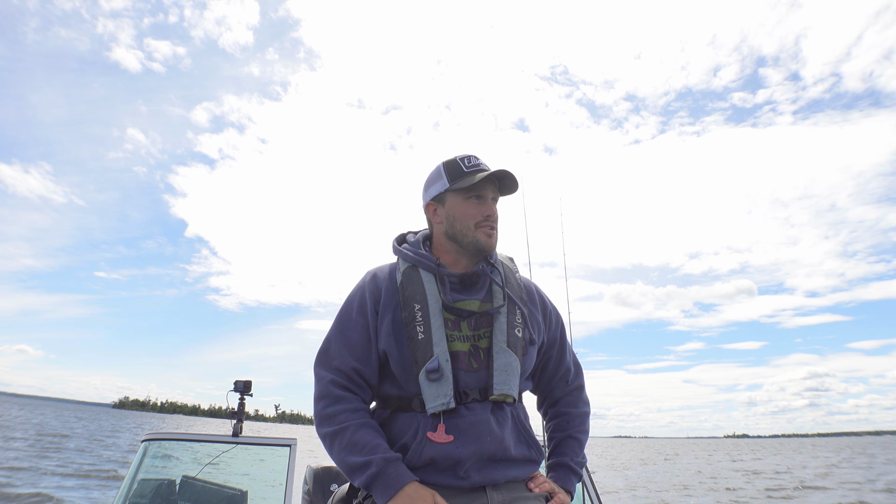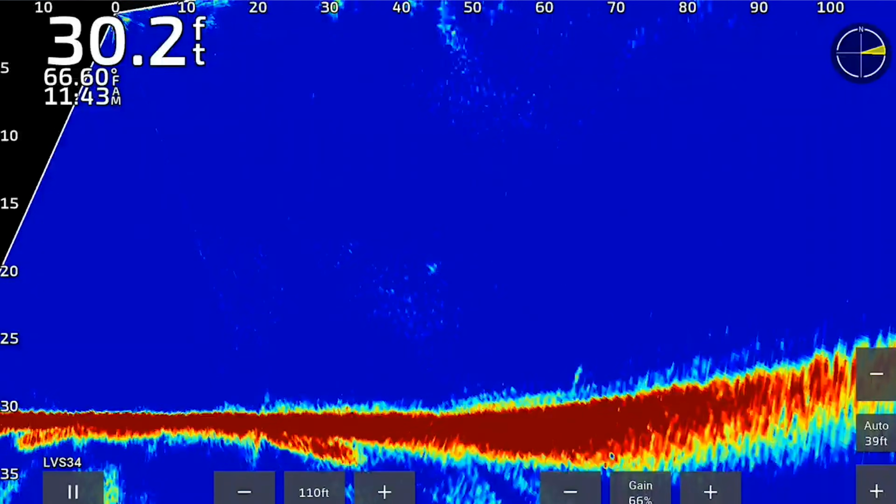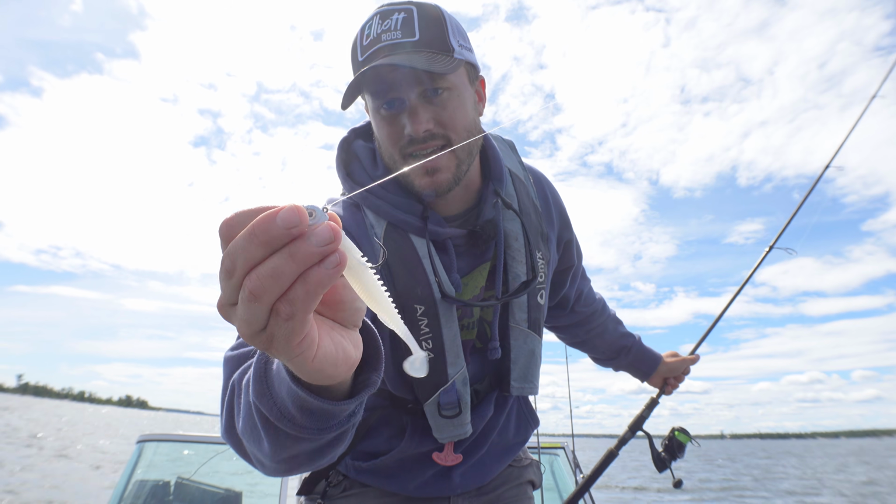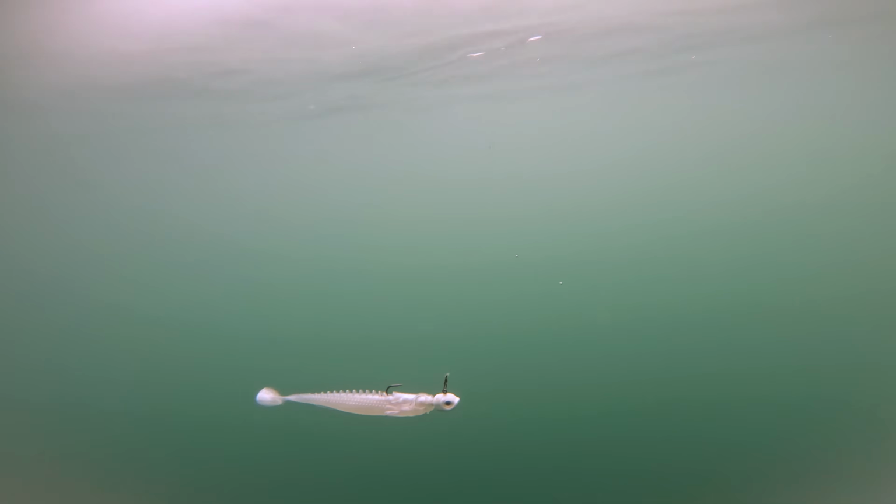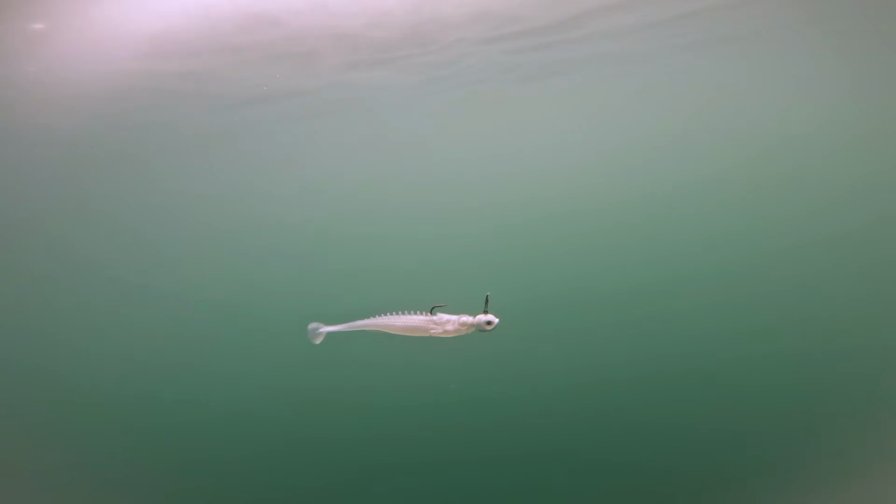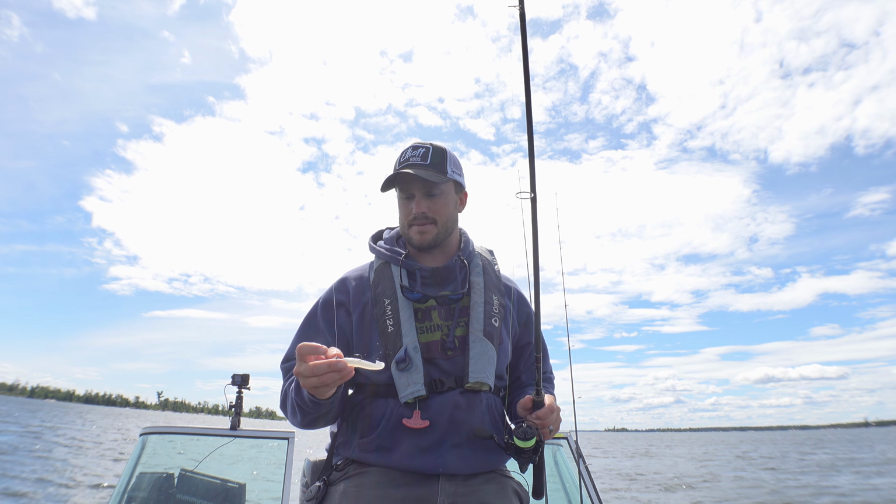You can do this around structure as well. Sometimes I'll just roam around some of this deep structure and you're gonna see fish up off bottom. So this is definitely, again, the ticket for it. Couple things that I will say, I like a 1/2 ounce head. That seems to be about the right speed when you're working these. If you get too much lighter, you just can't get it down and actually have that tail moving pretty good. Although with this material, it moves so easily. But that 1/2 ounce head seems to be the best.